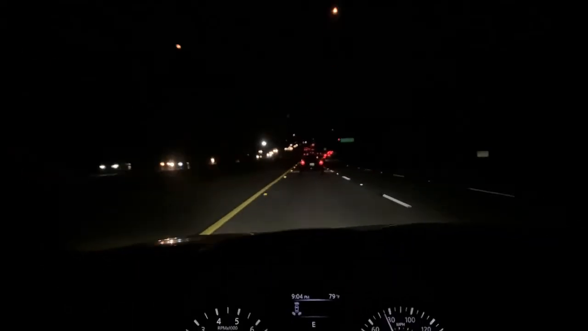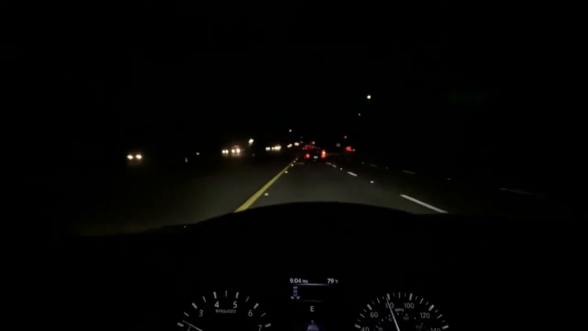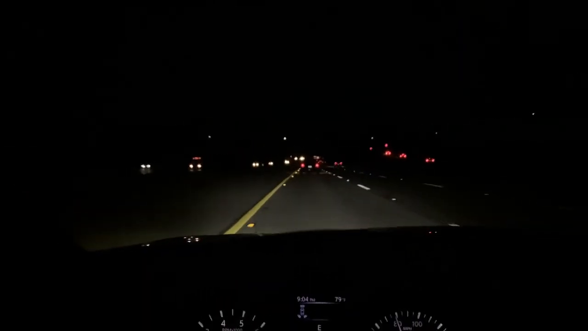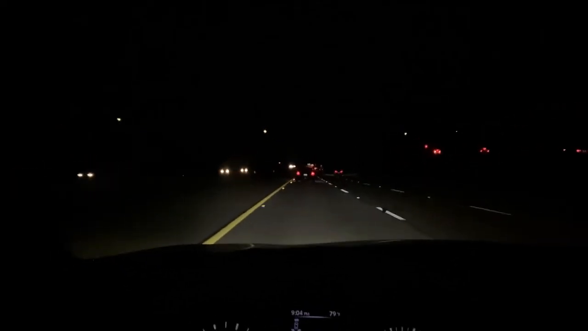Alright, so if anything, it's kind of dark, but your eyes will adapt to it. It's like driving with sunglasses on all night, but you'll get used to it. Took me a couple days to get used to it, but it's worth it. 40%. Freeway driving POV.